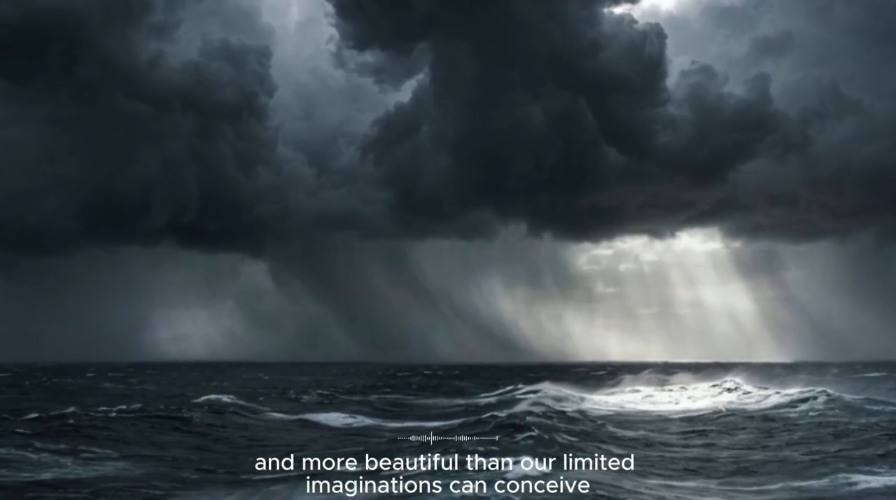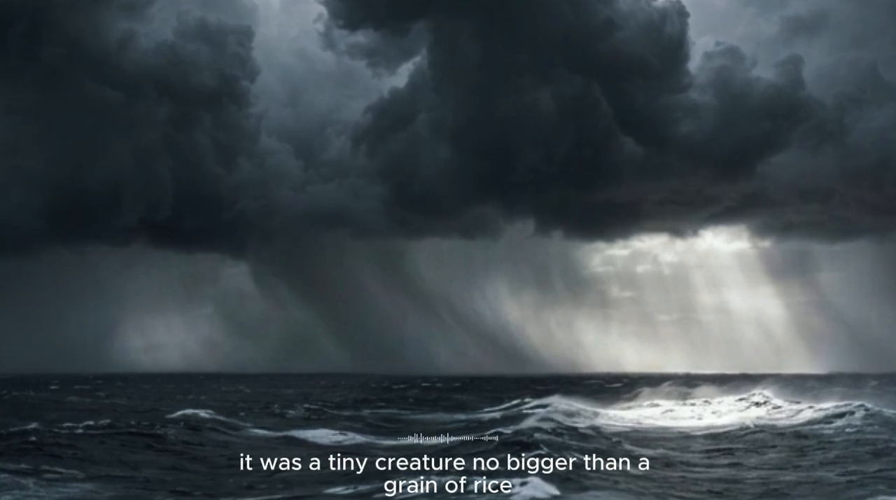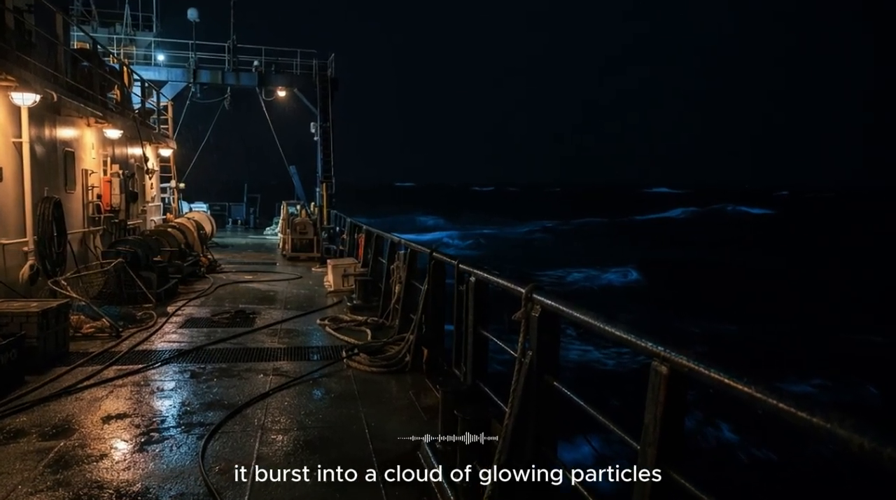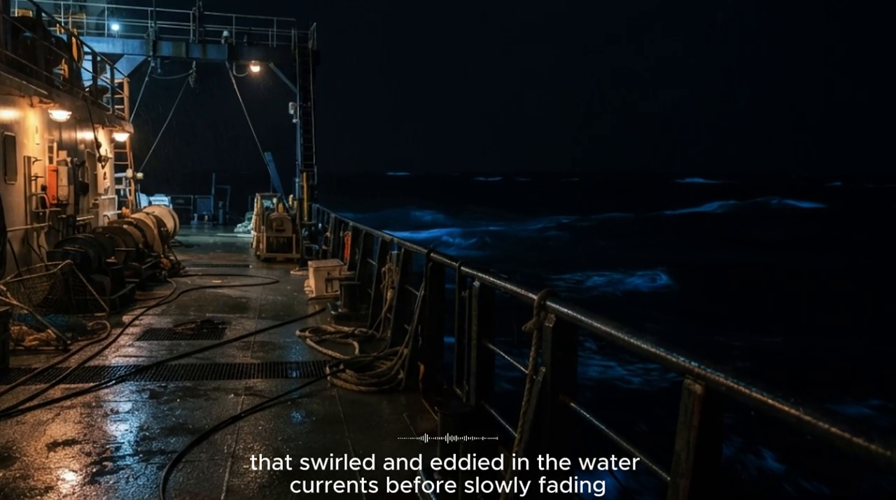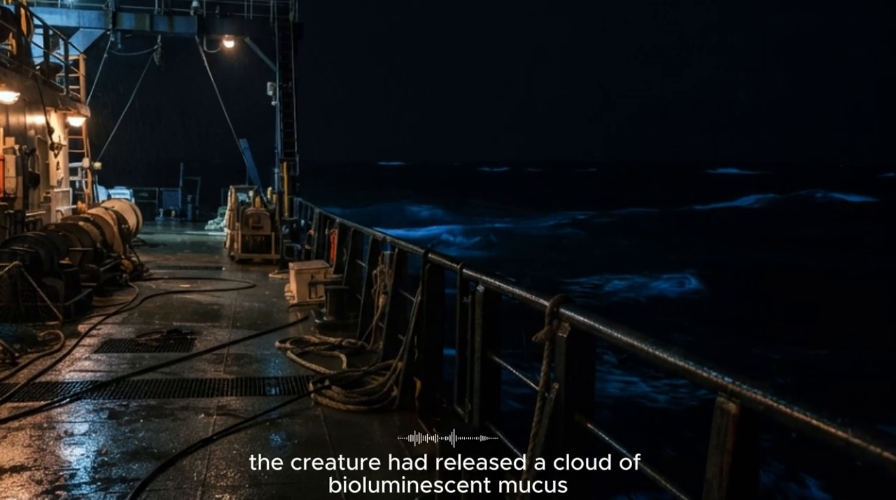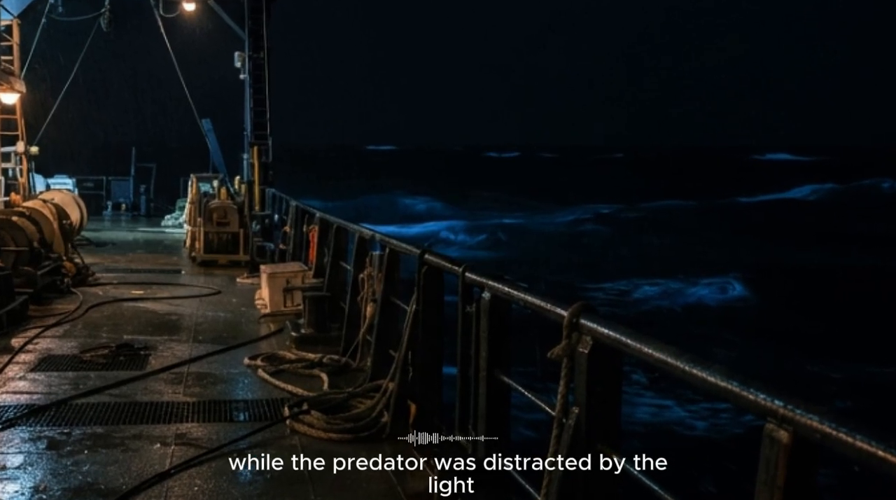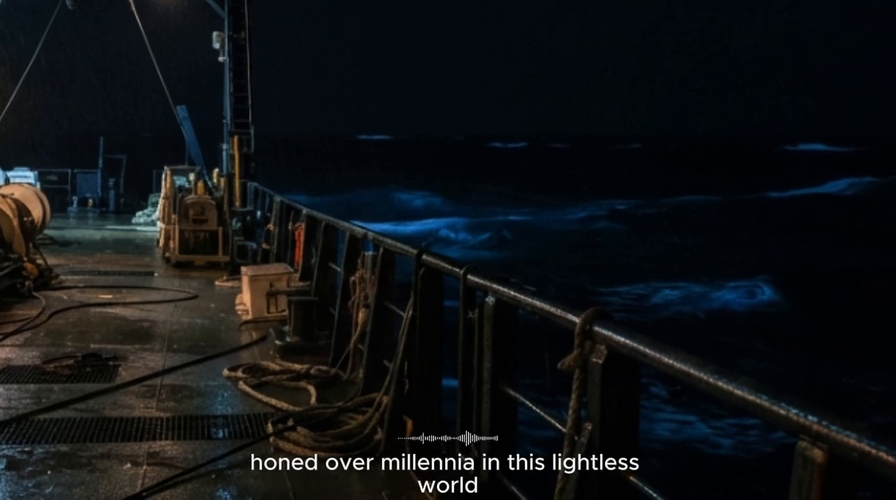Then something small and swift collided with the viewport. It was a tiny creature, no bigger than a grain of rice, but the impact was a detonation of light. It burst into a cloud of glowing particles, a smokescreen made of 1,000 miniature suns that swirled and eddied in the water currents before slowly fading. It was a decoy, a desperate act of survival. The creature had released a cloud of bioluminescent mucus, a blinding flare that would allow it to escape into the darkness while the predator was distracted by the light. It was a strategy of pure genius, honed over millennia in this lightless world.